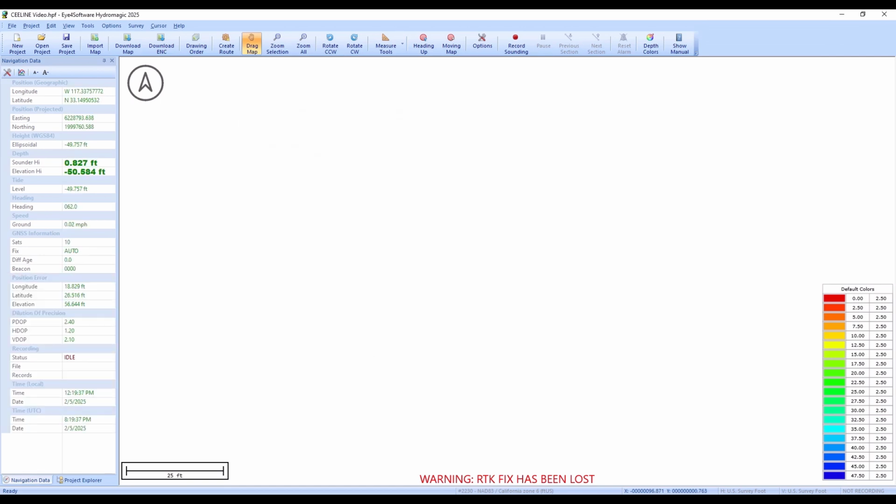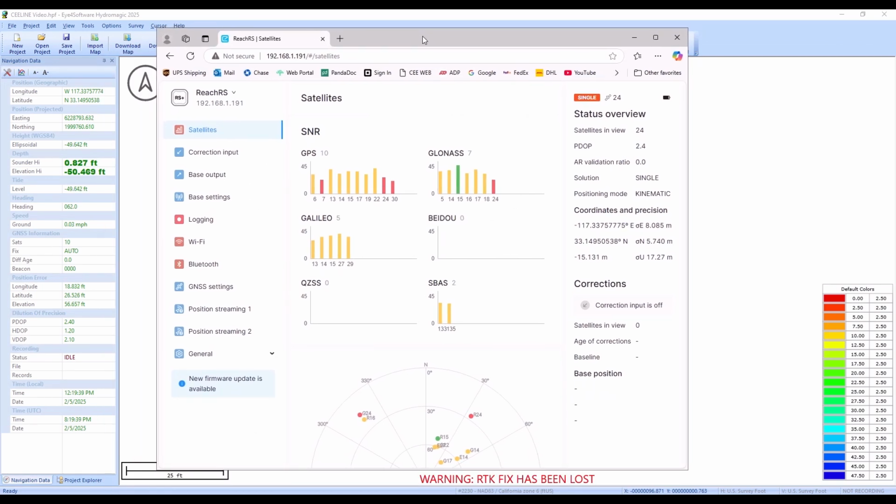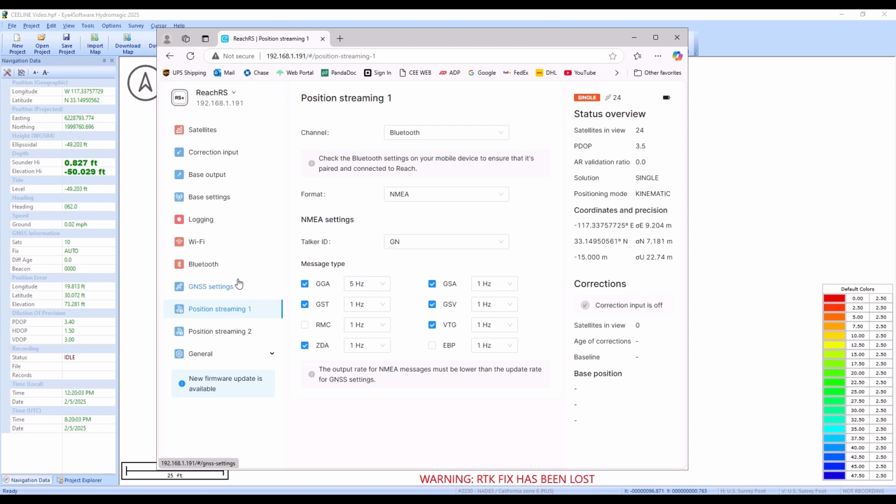Now I have the GPS portal here, so we can see what the GPS itself is doing. We have 24 satellites with not great quality, because it's at the office window. On whatever GPS you have, what you'll be looking for is the NMEA output, the NMEA menu, or the output messages, so you can select what the GPS is going to give you.